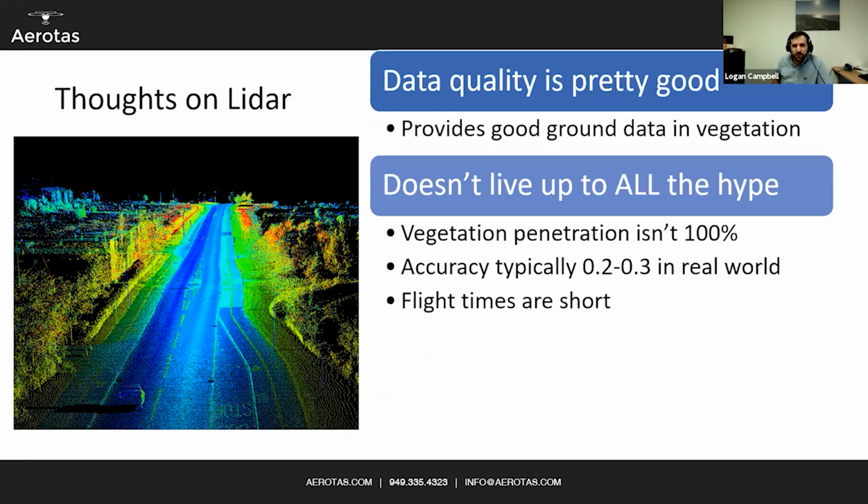LiDAR is not perfect. For starters, vegetation penetration isn't 100%. If you're working in very light vegetation or areas with trees where all the leaves have fallen off, then LiDAR is going to work pretty darn well. But if you're working in really dense leafy canopy or even potentially any sort of jungle or tropical environment, it's still not going to be able to see the ground. LiDAR is a laser, after all, not an X-ray.